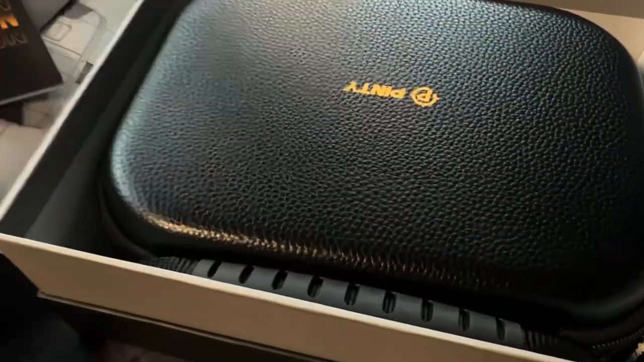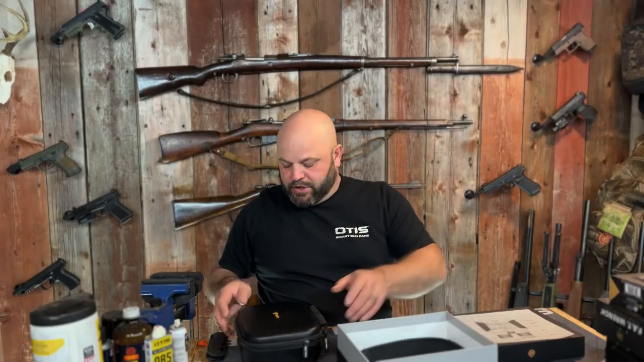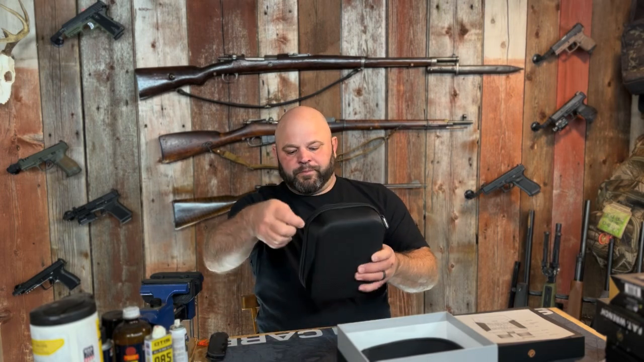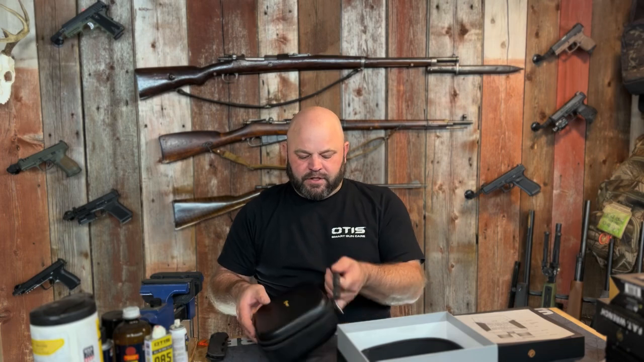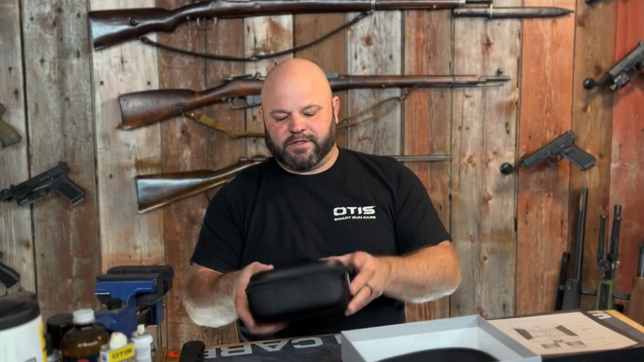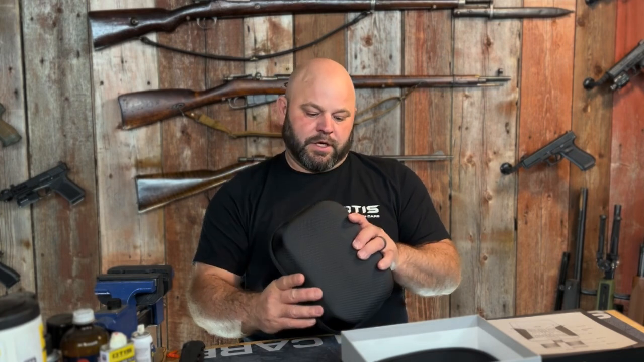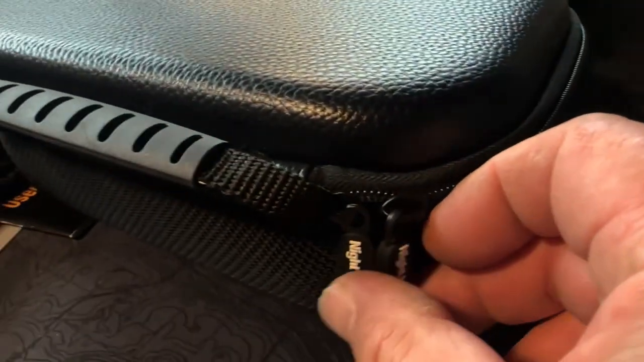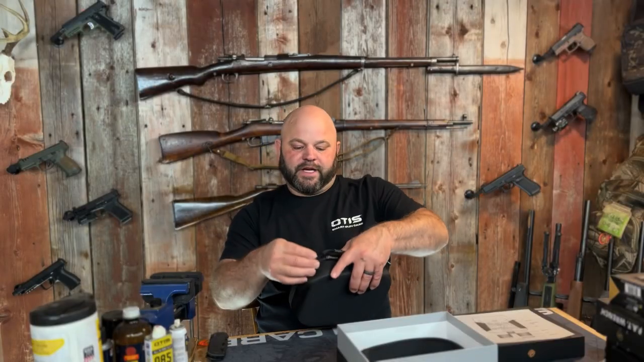Inside the box, you have the Pinty 4K in its case. Wrapped around inside the box is a neck strap so that you don't drop your valuable purchase. Inside the case, nice little carry handle on the case. The zipper was very smooth, logo clear up front, and each of the zipper pulls actually says night vision on them, on both sides of the zipper pulls.